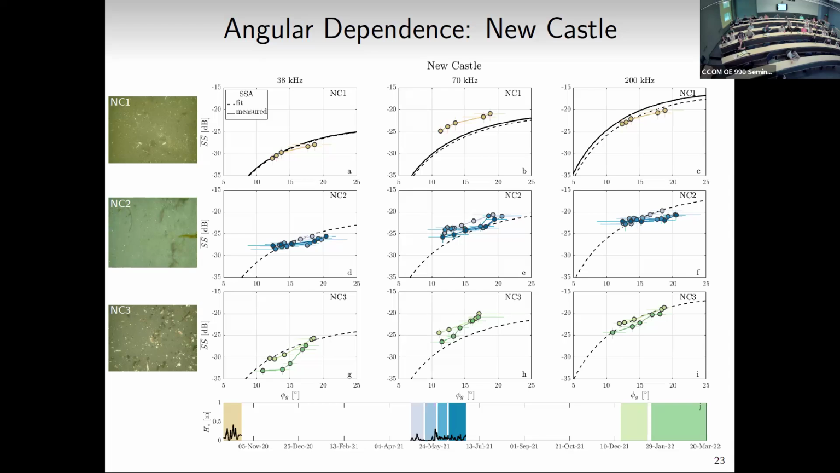So it looks quite good. I'm quite happy. The model is predicting that overall trend as well as the level. So that's quite good. We're doing pretty well at 200 as well. A little bit under predicting at 70 kilohertz, but we also know that's what we expected if there were large shell pieces and stuff. So we're still not that far off, and it at least is predicting that trend that we're seeing.